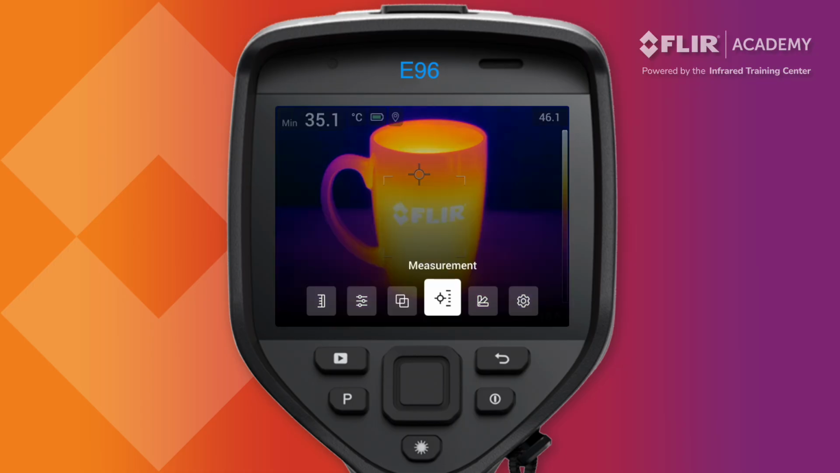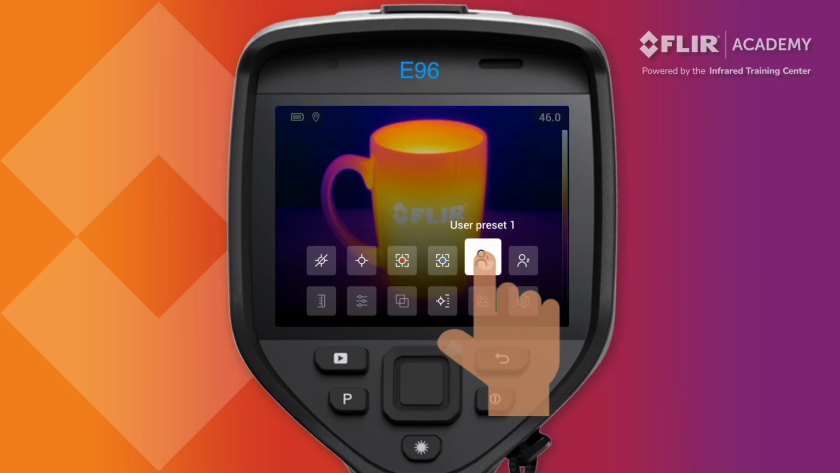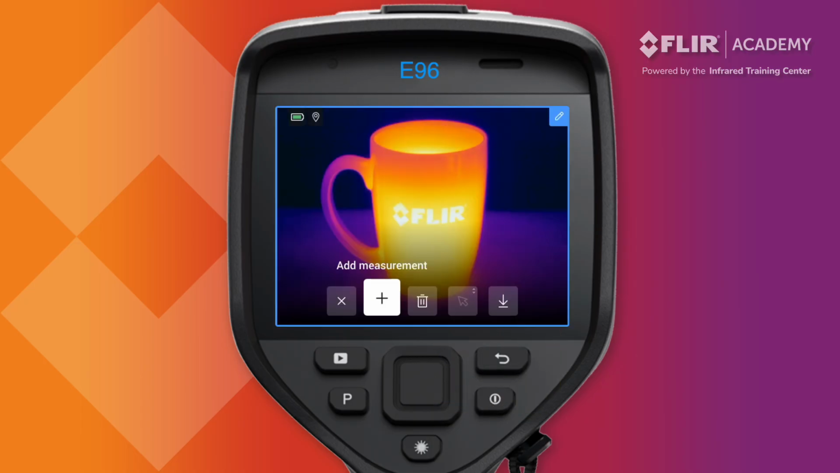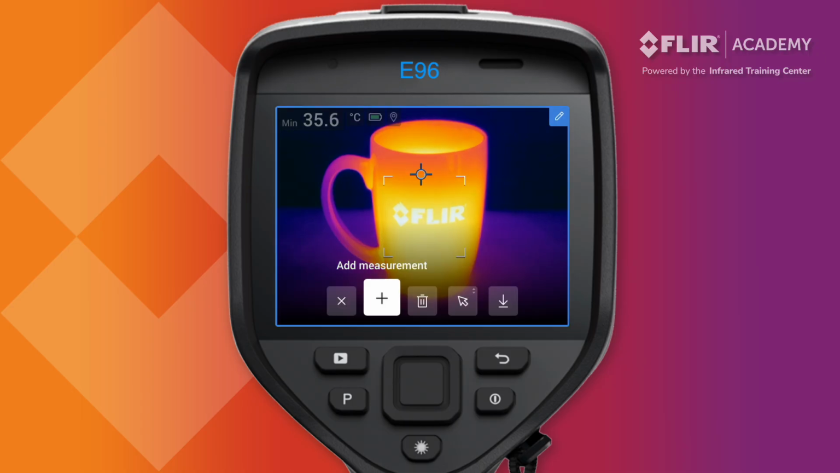There are also two user preset options that operators can customize for temperature measurement. To configure these, press and hold the user preset option on the display. A sub-menu will appear. Selecting Add Measurement will display options to add a spot temperature, add an area box, or add a circle area measurement. Once one of these tools has been selected, the Delta Measurement option will become available.